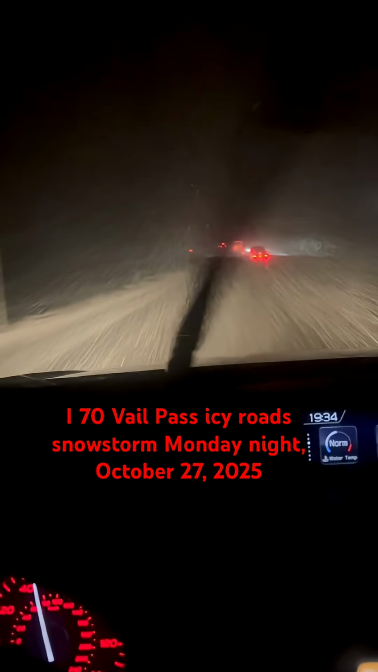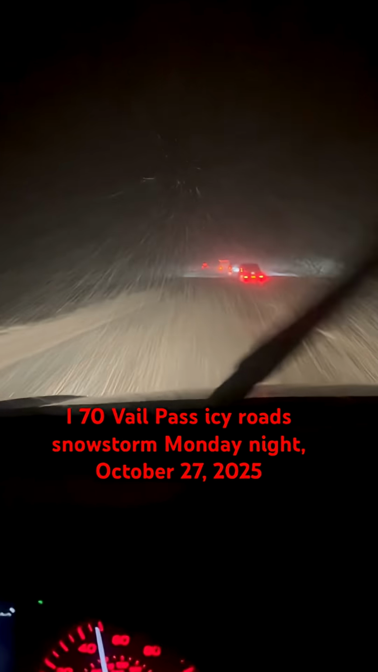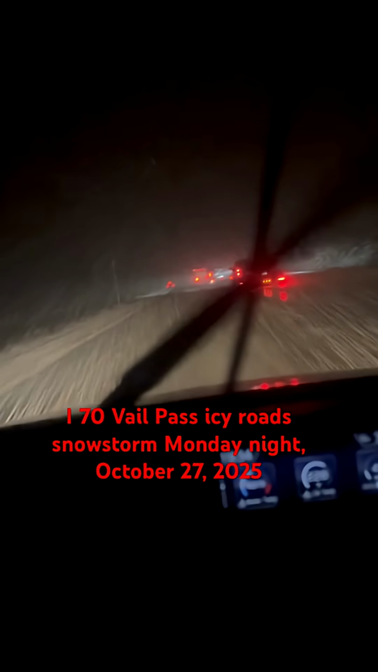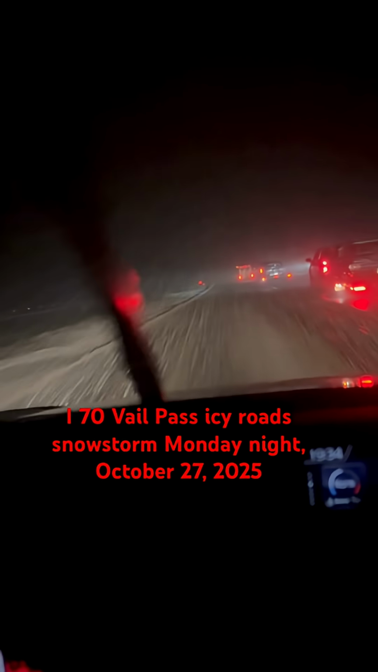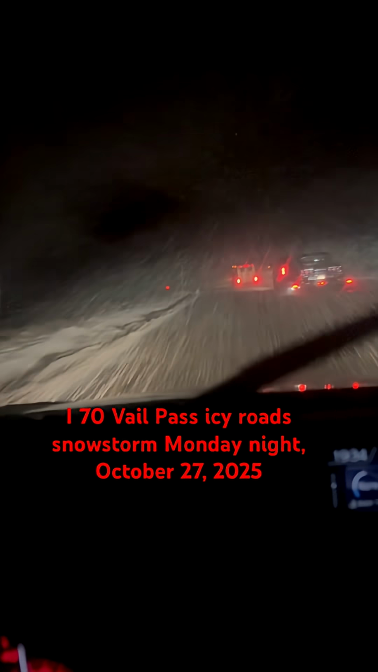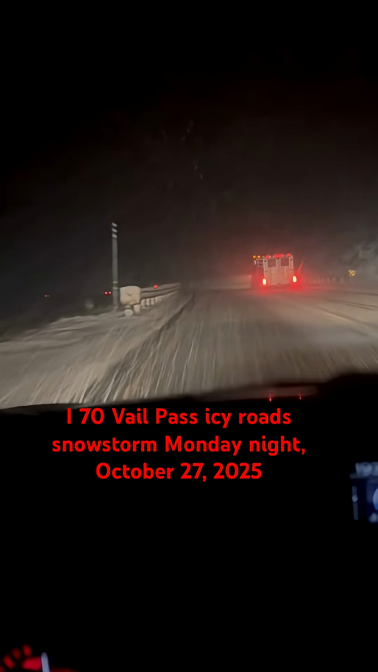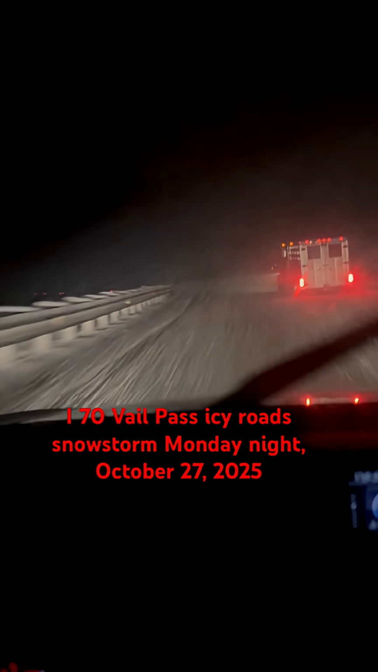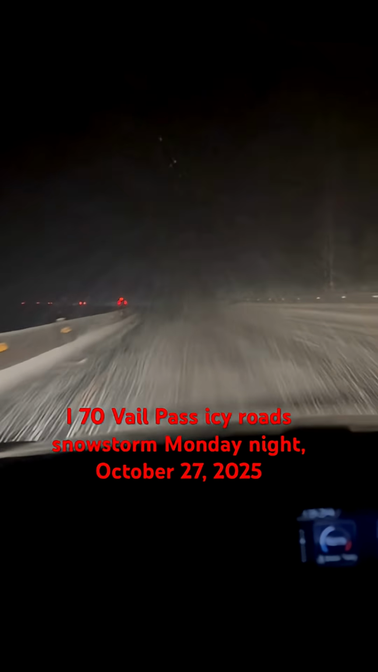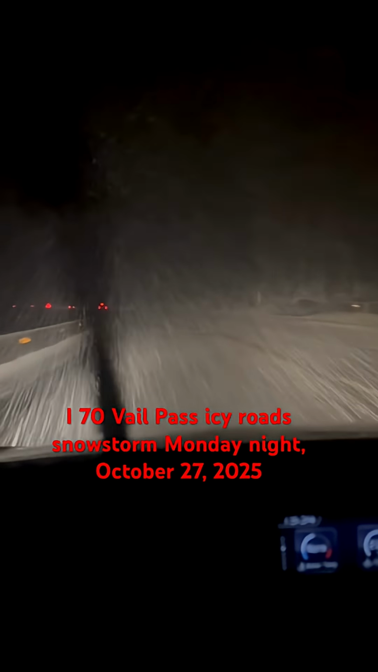Alright, it is I-70 eastbound here. 1934, 33 degrees. We're about a quarter of the way up the pass, just checking out this little snowstorm we got going on here. Roads are trying to get bad. Probably will get worse as the night goes on, obviously. Getting pretty lucky so far.